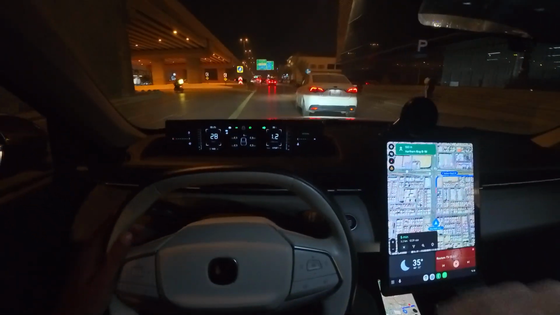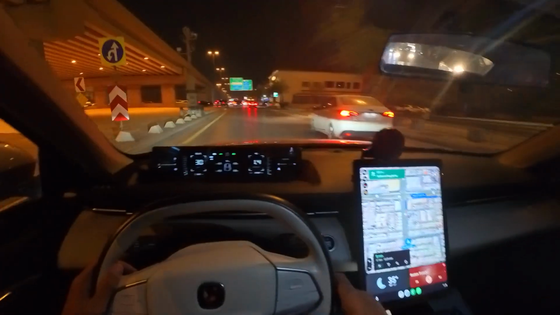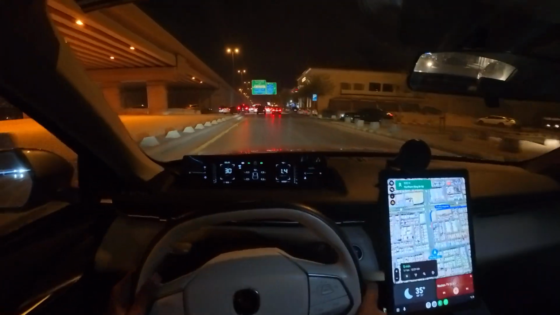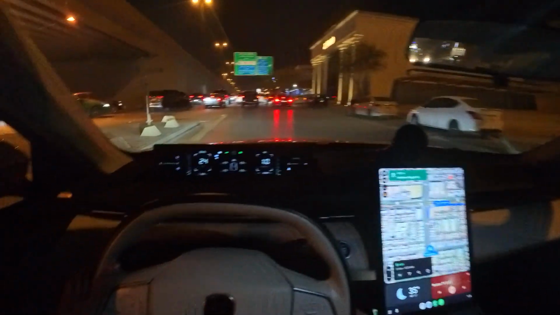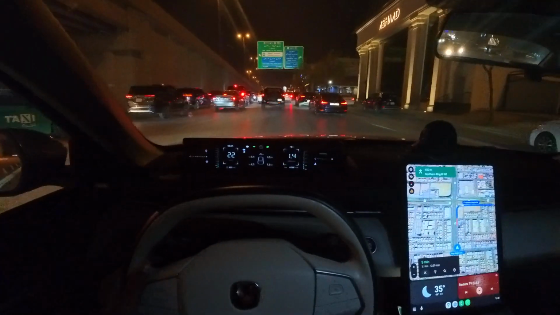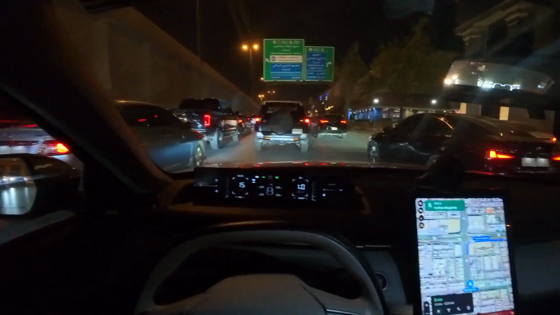Once I connect this camera with the action pod, that was a BMW. In front of us we have an FJ Cruiser.